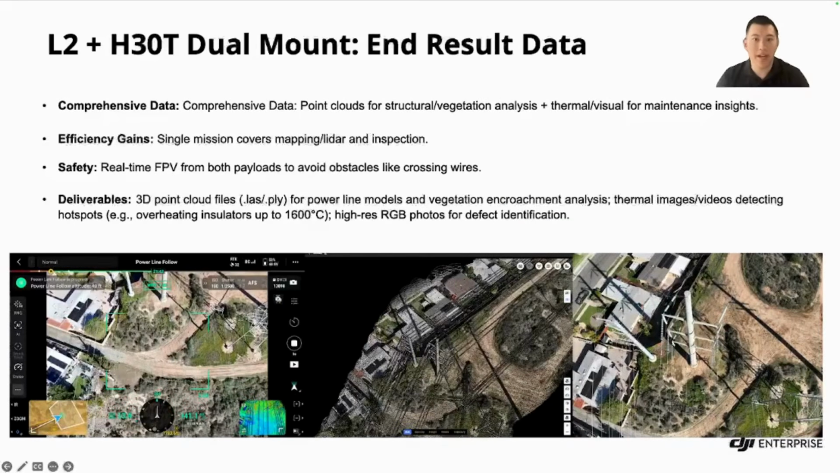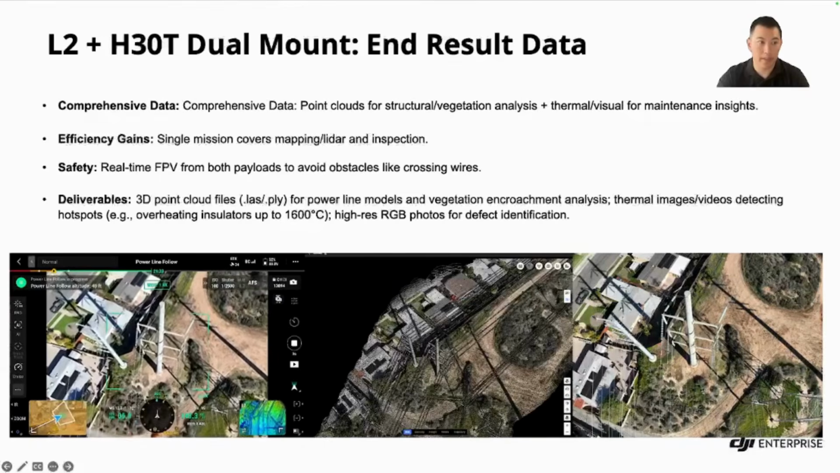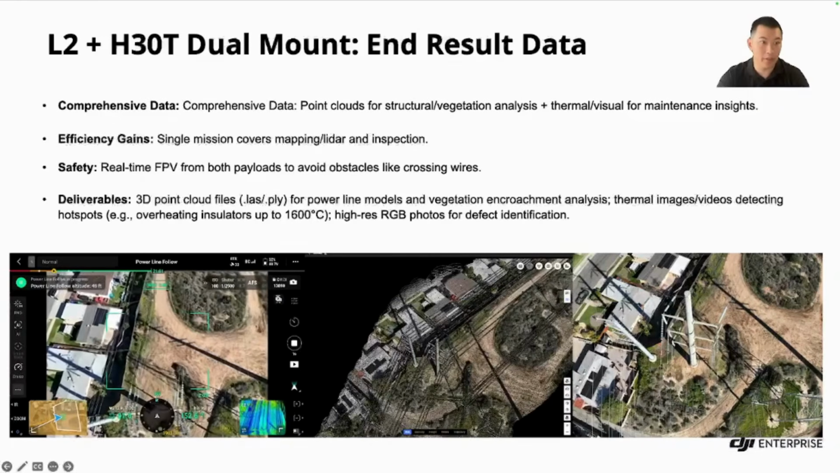Okay, so this highlights what you'll get as an end result. You get comprehensive data: point clouds for analysis, plus thermal and visual for maintenance. This is pretty efficient for an all-in-one mission. Some of the deliverables you're going to get are LAS files, thermal images, and high-resolution RGB photos. So this combo really elevates Powerline inspections. You can see the end results here in Terra, and then how in Pilot 2 it's flying the Powerline Follow feature.